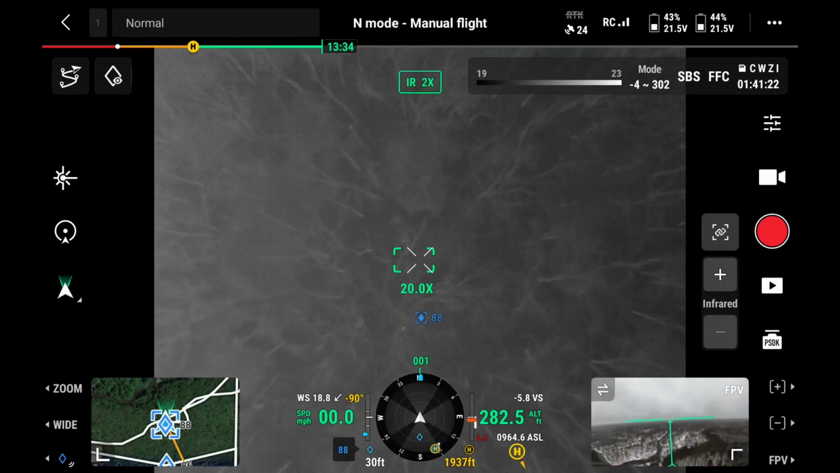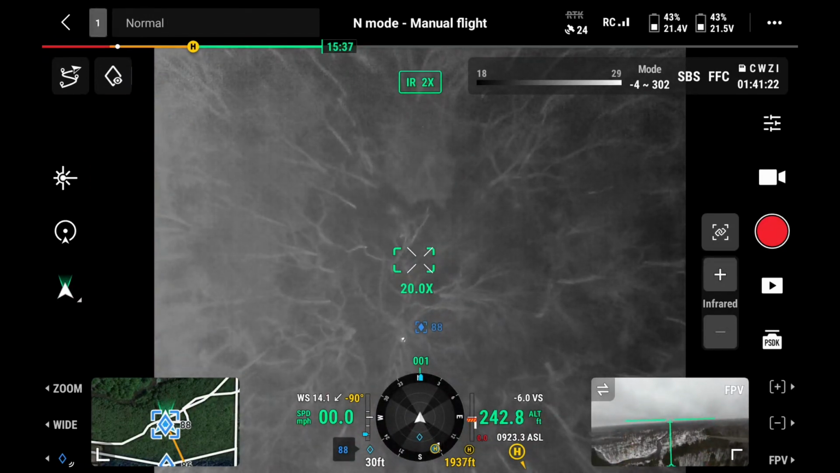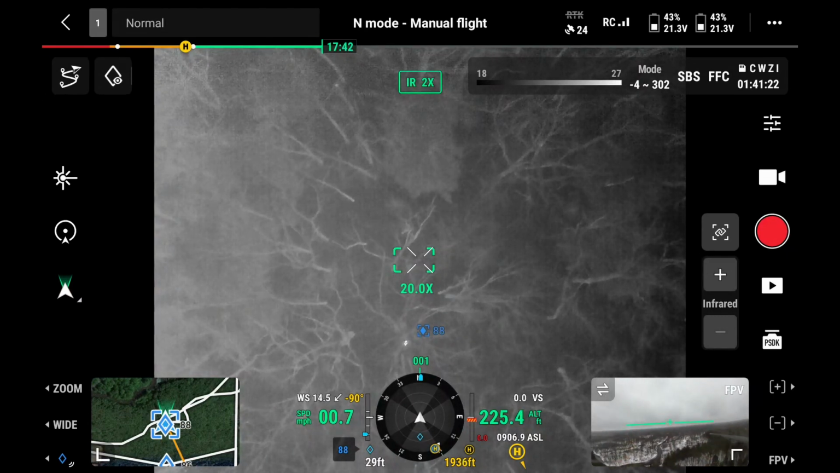I don't really want to spook him, but... Well, the things that we think are going to spook him don't seem to spook him. Looks like we got a big old tree.